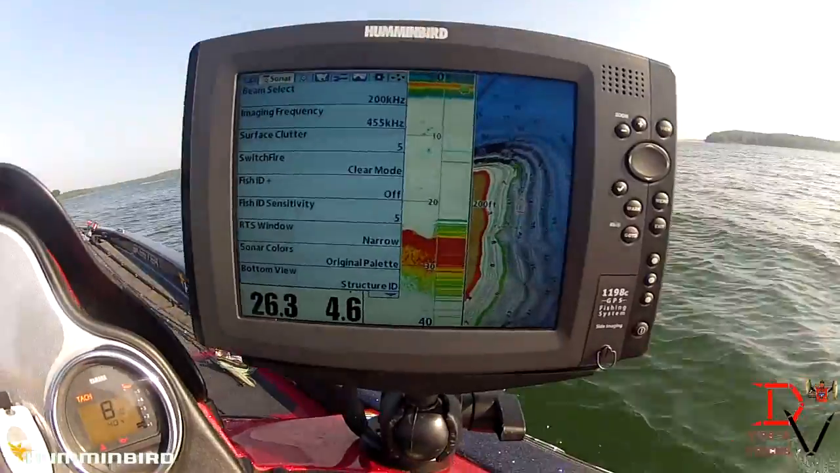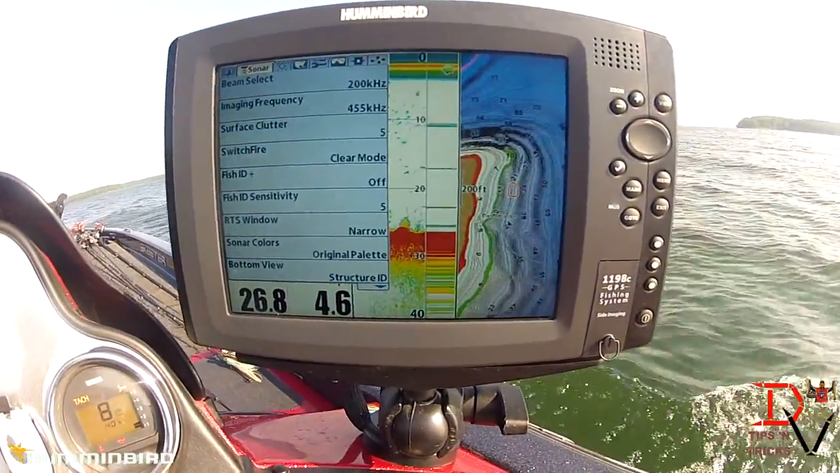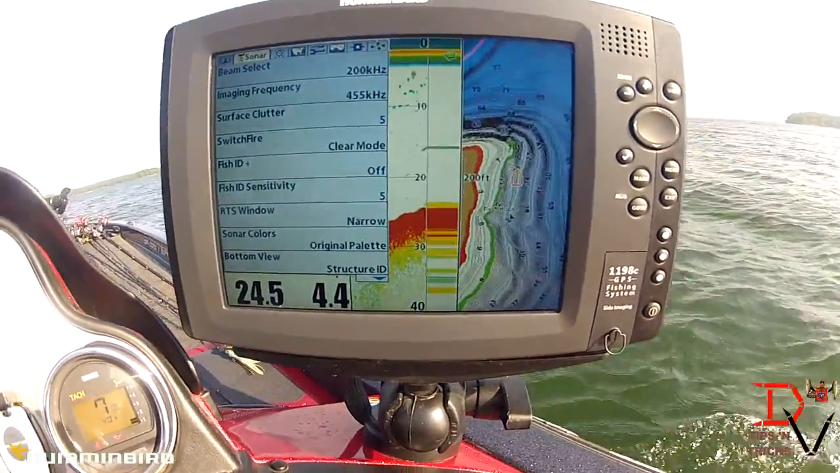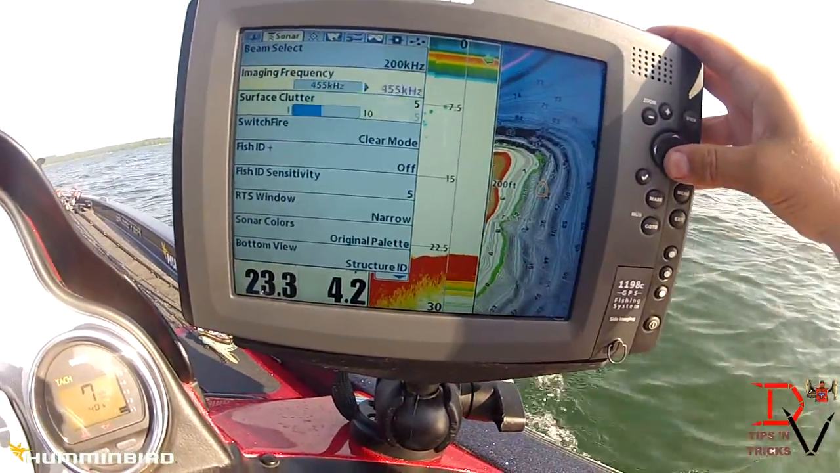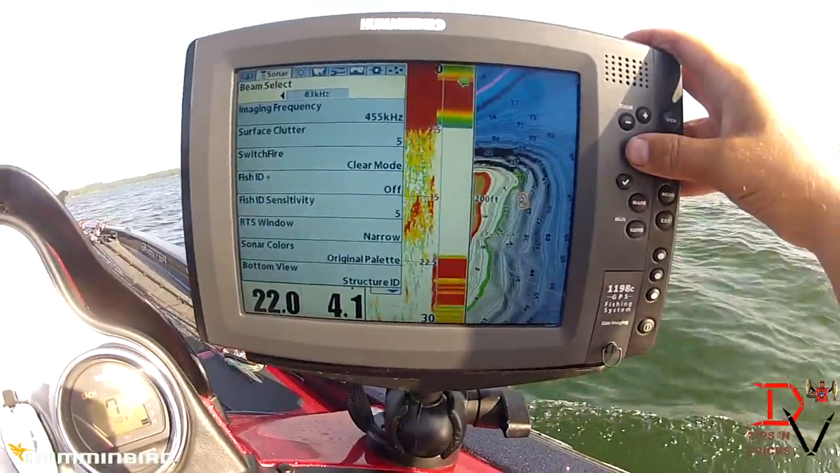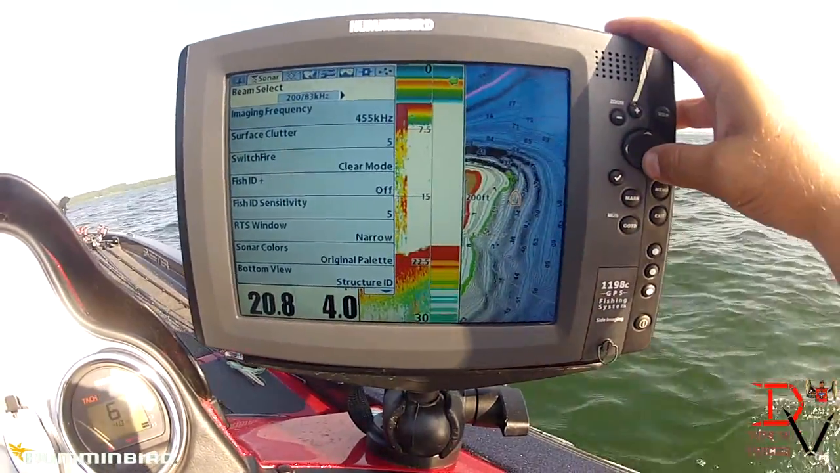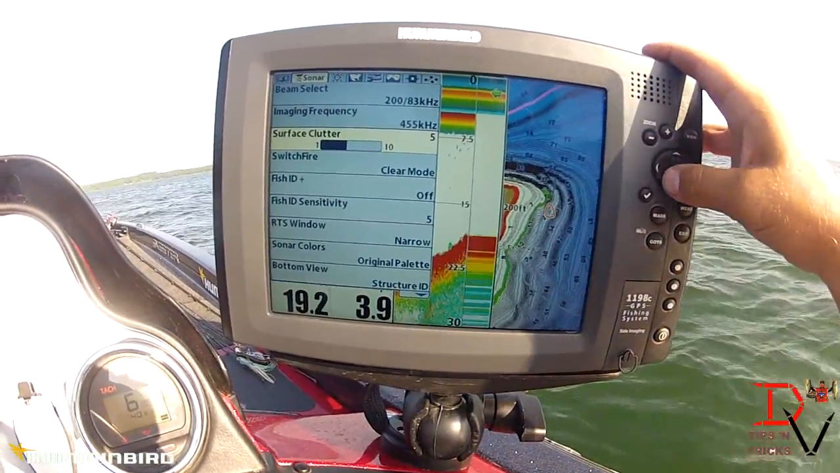The 200 kilohertz is our 20 degree cone, which gives us our highest level of detail, but 83 kilohertz is going to give us our deepest penetration. As far as surface clutter, you can adjust to 83 and you can do 283. I like 200 myself because it gives me the most detail and it's a little more pinpoint accuracy.